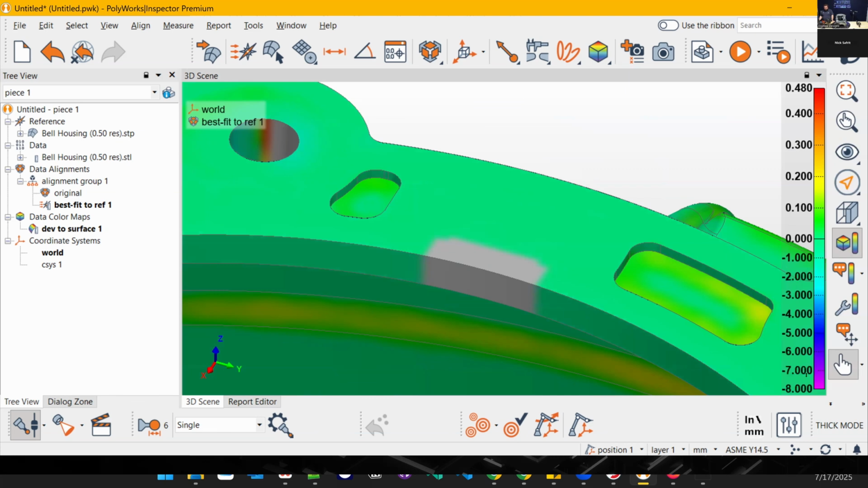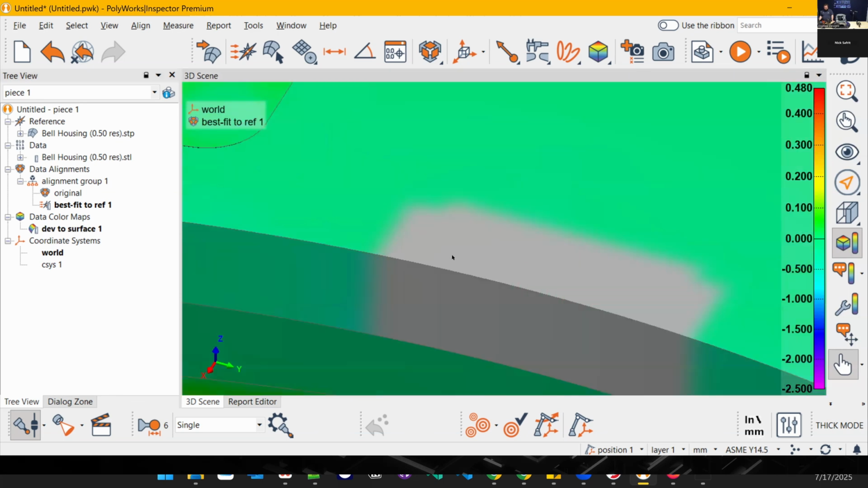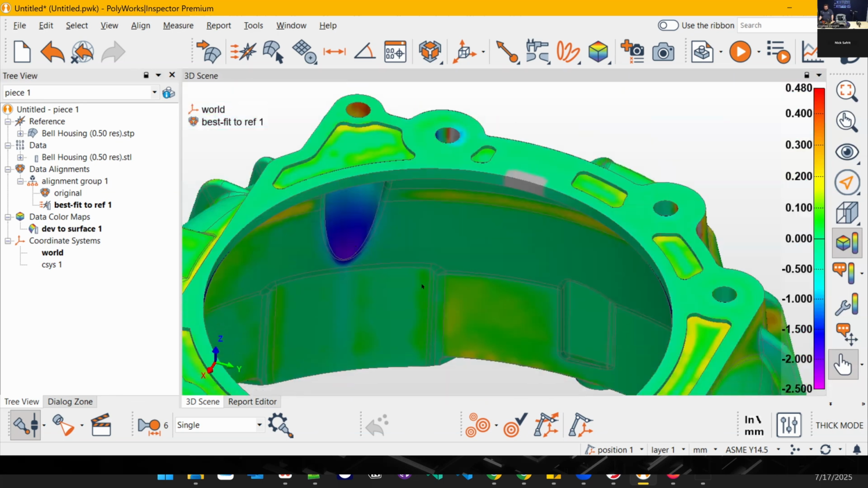So right now it's just such a big deviation, it's not showing up on the color scale. That's why it's gray, but it would show up as this blue color if we were looking for deviations that large.